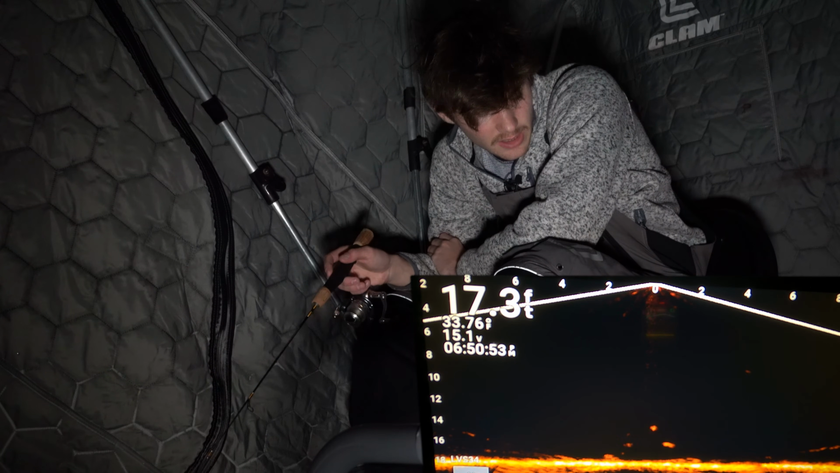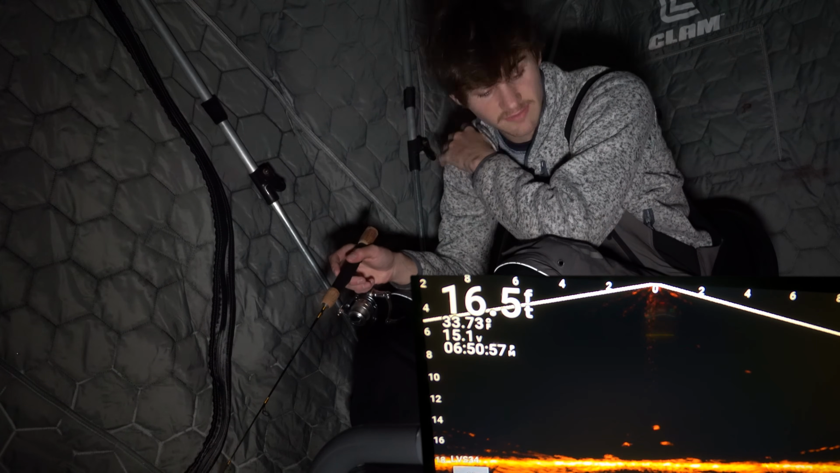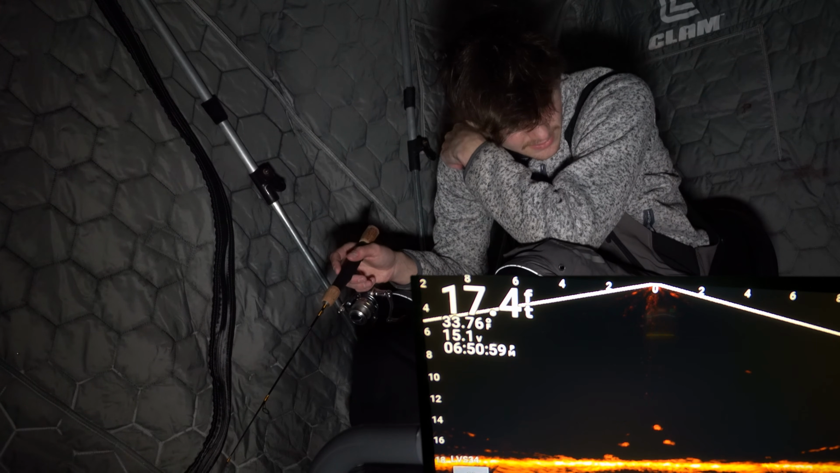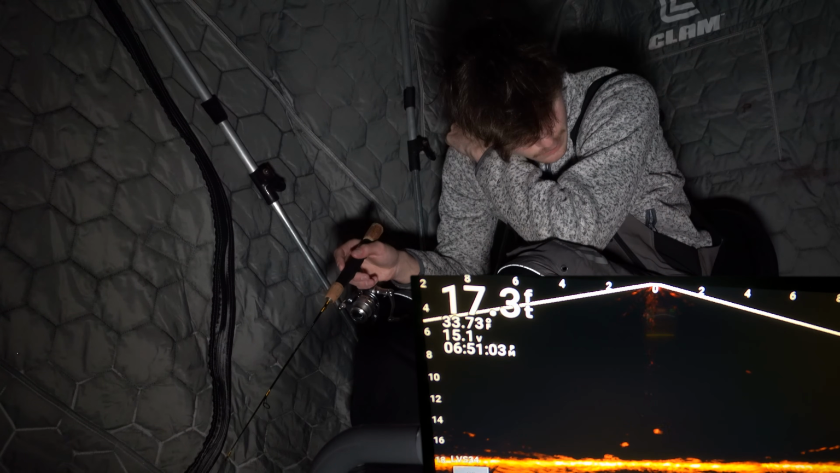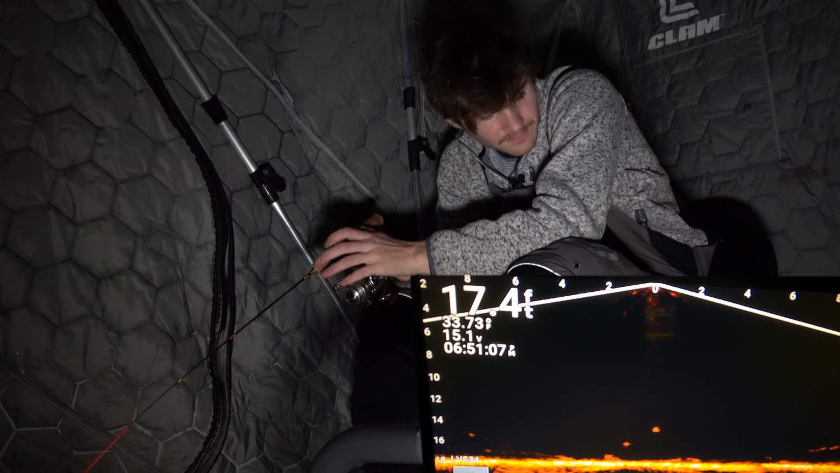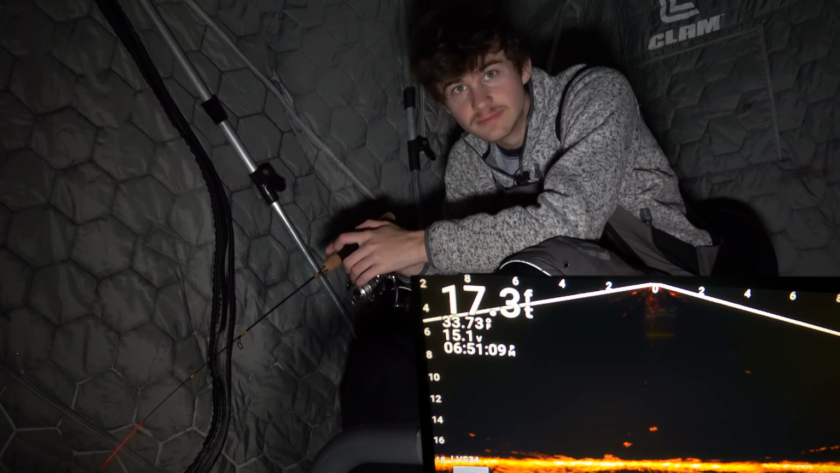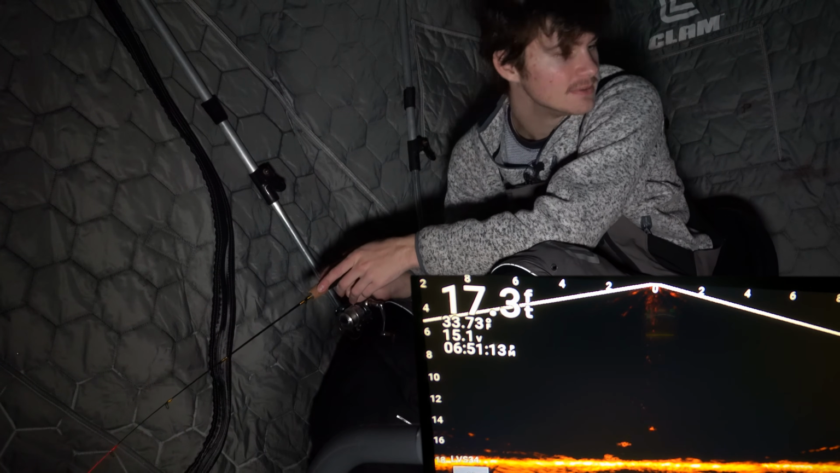These fish are very finicky tonight. I mean, some are aggressive, some are finicky. The walleye are definitely very finicky, which isn't my favorite. I like these aggressive walleye. We'll see though, maybe some aggressive ones want to come through later tonight. It's only 6:51. We still got time. Just gonna keep on jigging and see what happens.